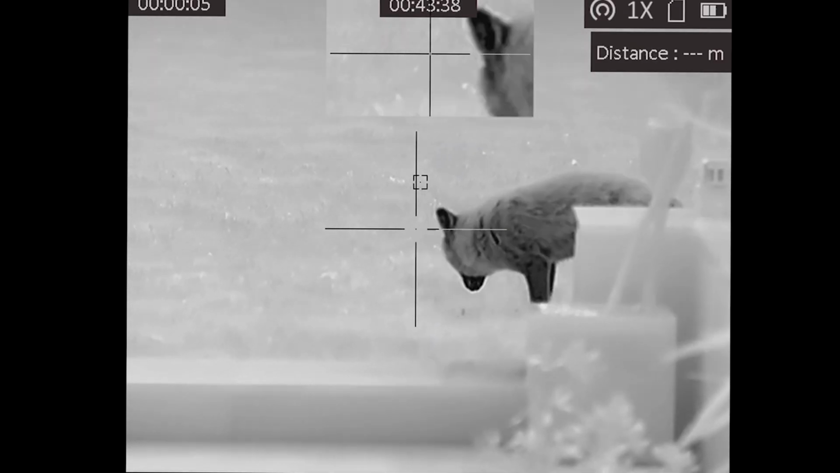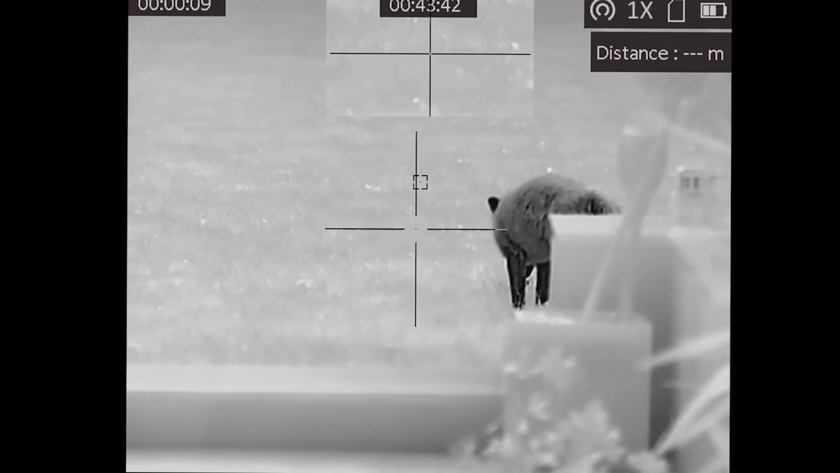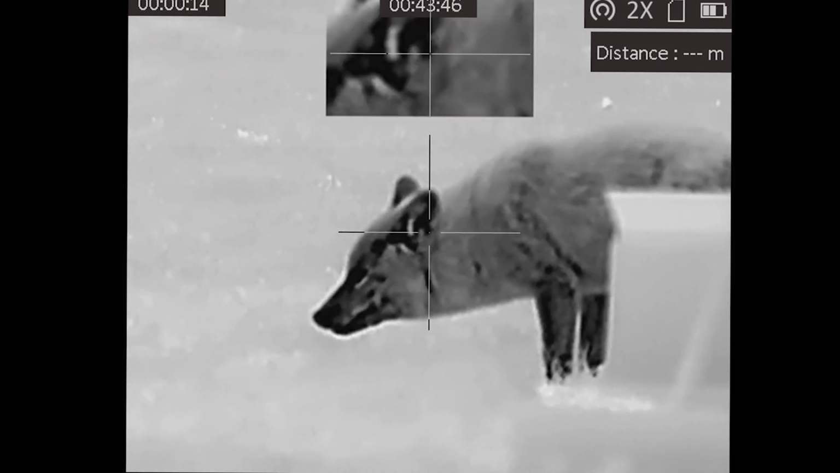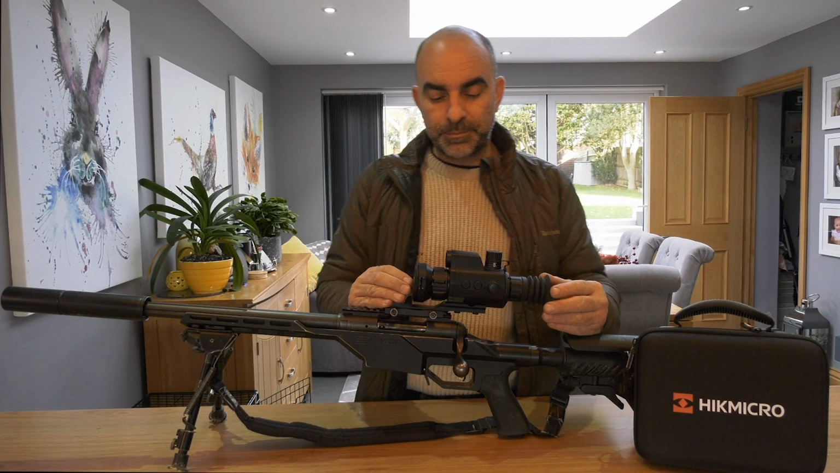As you can see in this bit of footage here of a fox in the garden that I recorded last night, the fox is probably only about 15 yards away, so it's pretty close, but even so you can still see the clarity and the quality of the picture is very, very sharp.